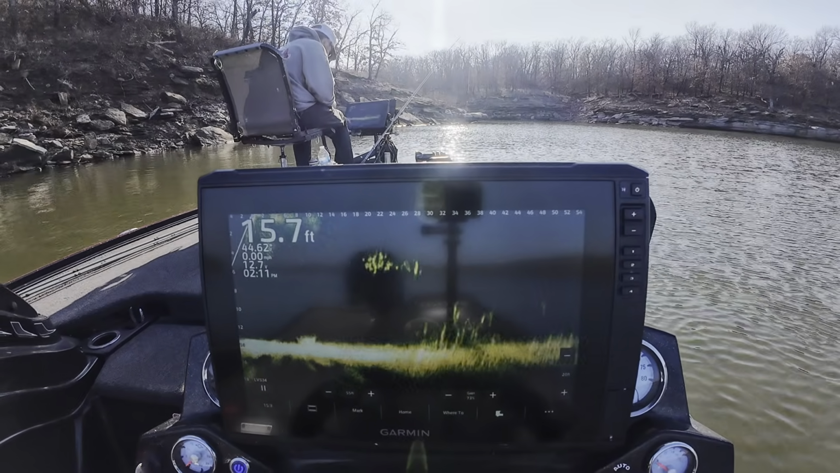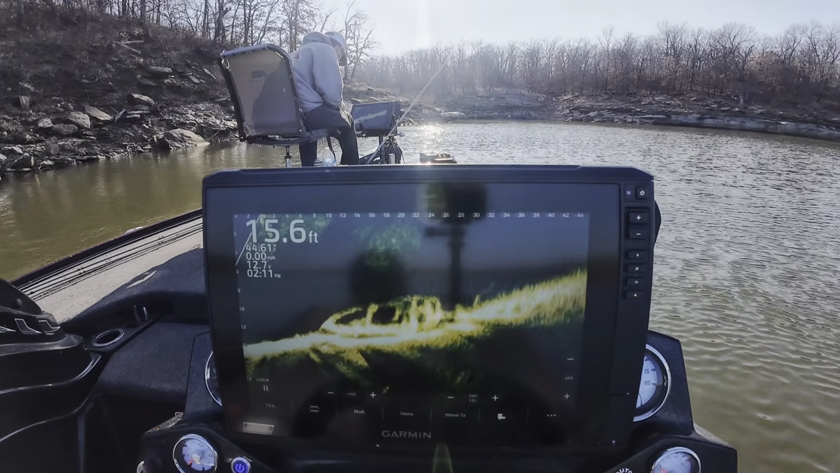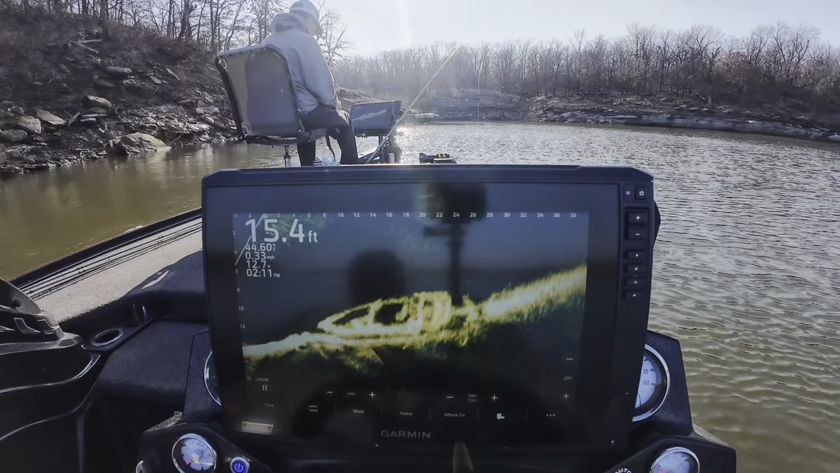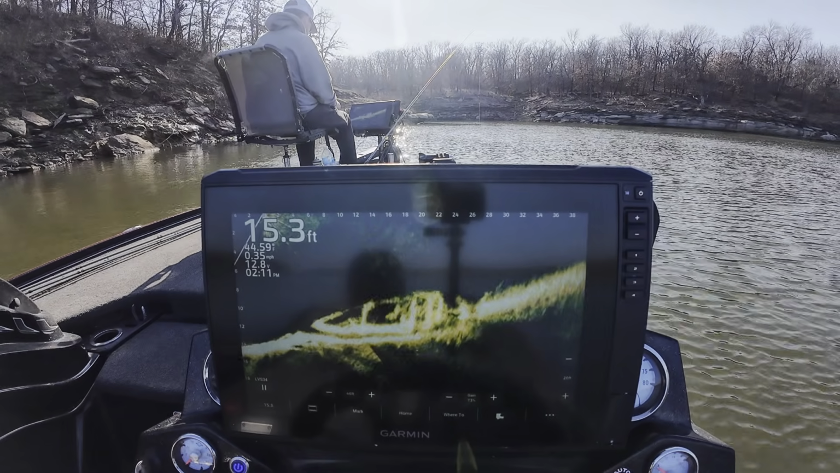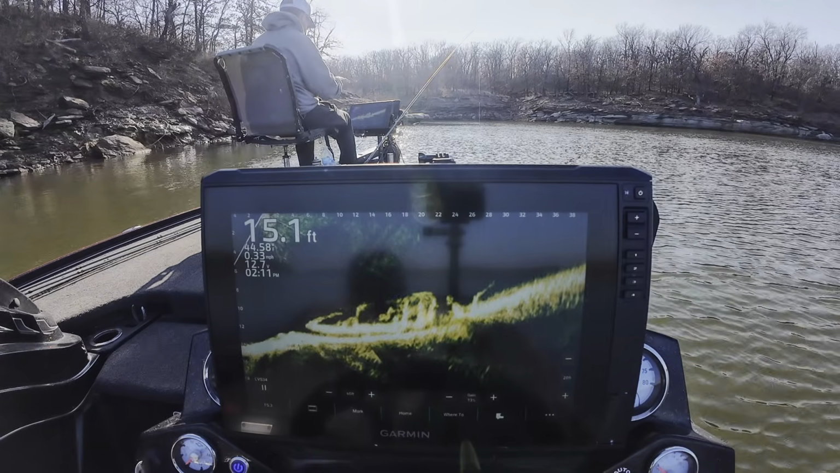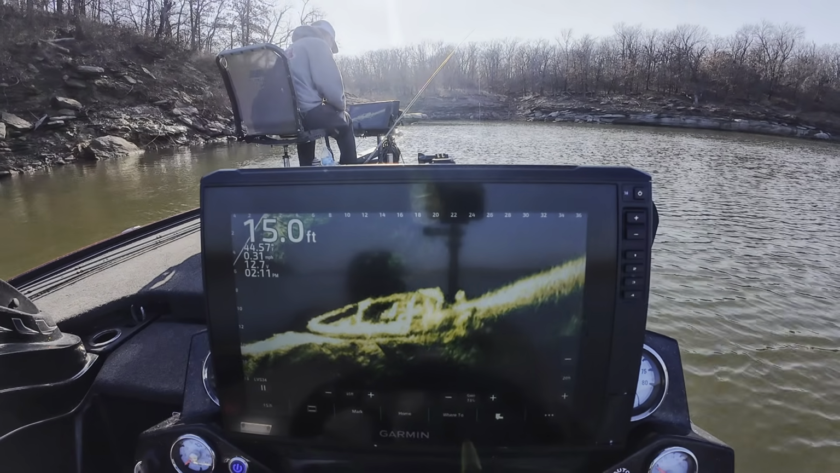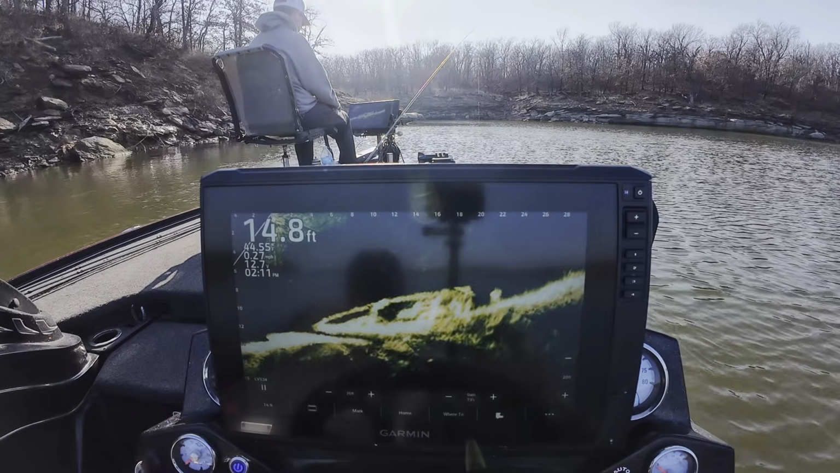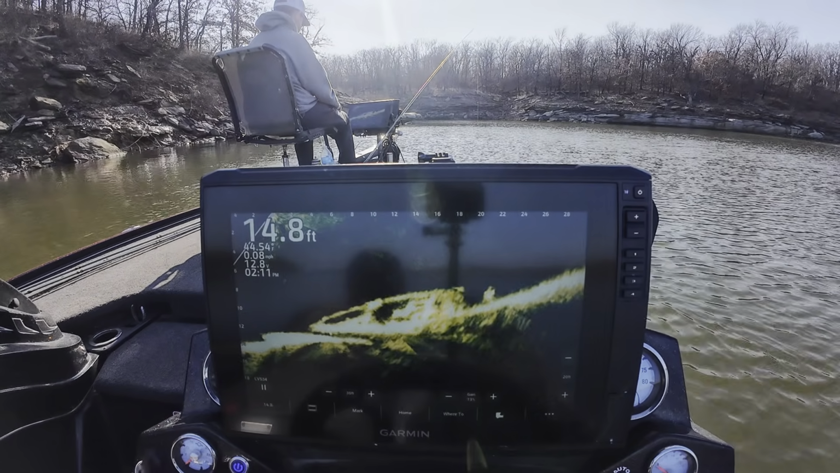This isn't a fish, but have y'all ever seen a sunken boat on live scope? There you go, check it out. This one's been here quite a while, and sometimes in the springtime, I've actually seen crappie sitting in this. So that is what a sunken boat on live scope looks like. Pretty neat. You can see it clearly in detail there.